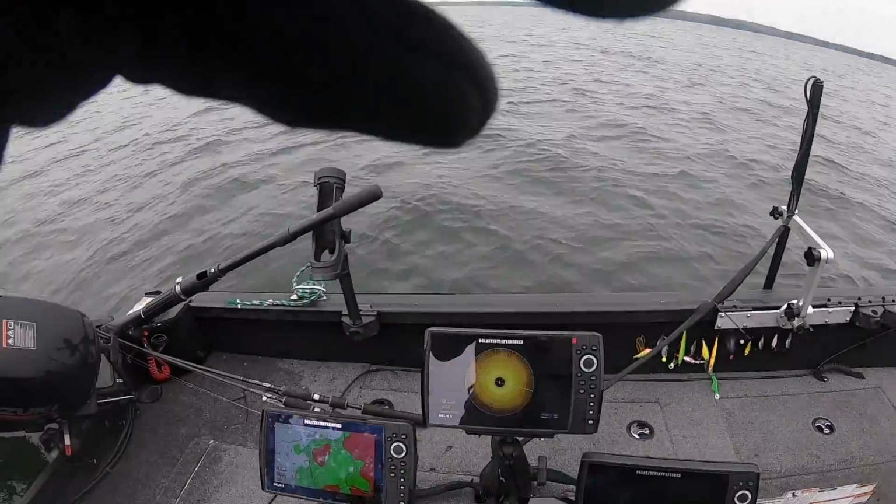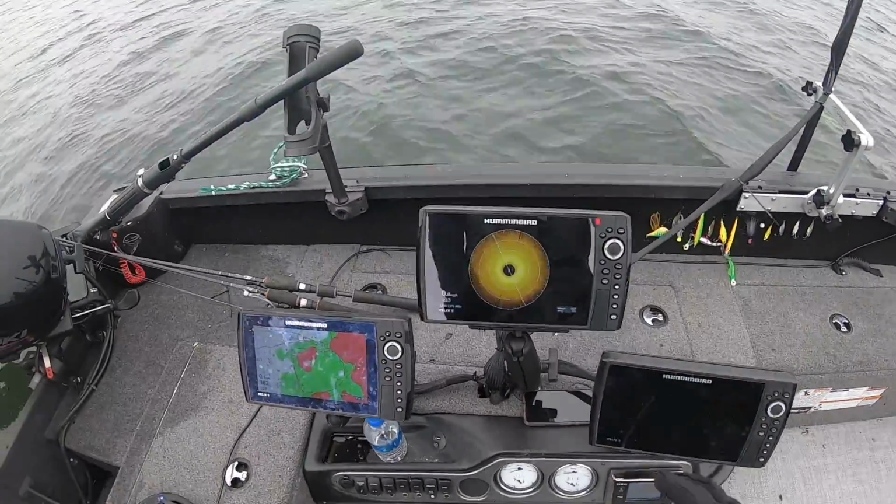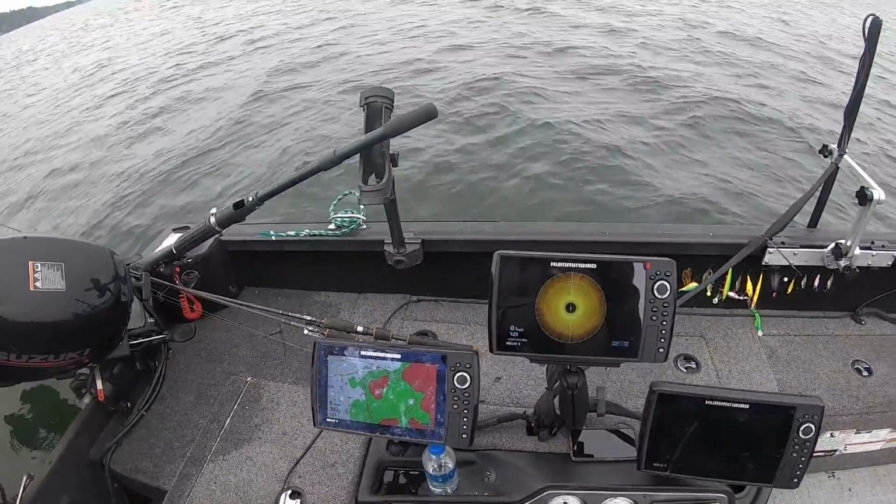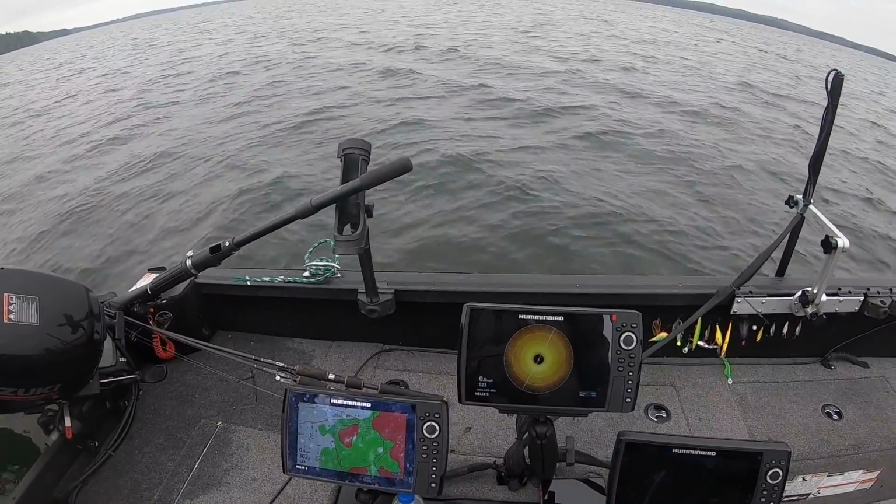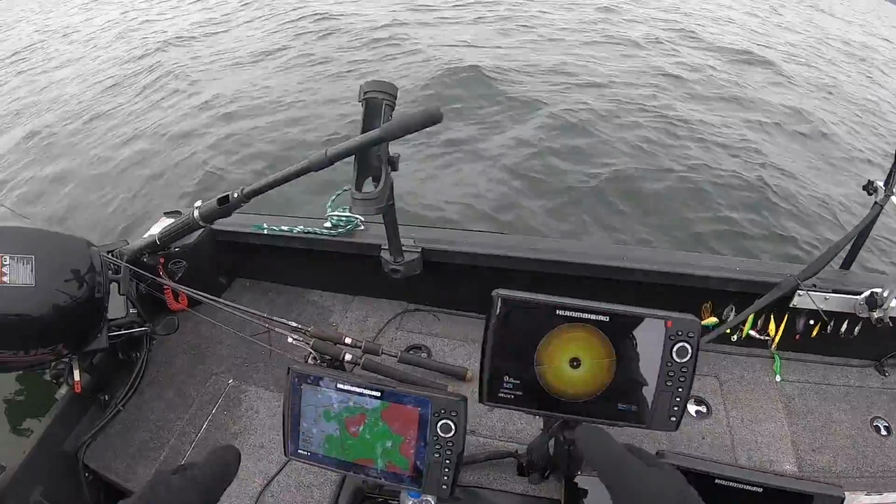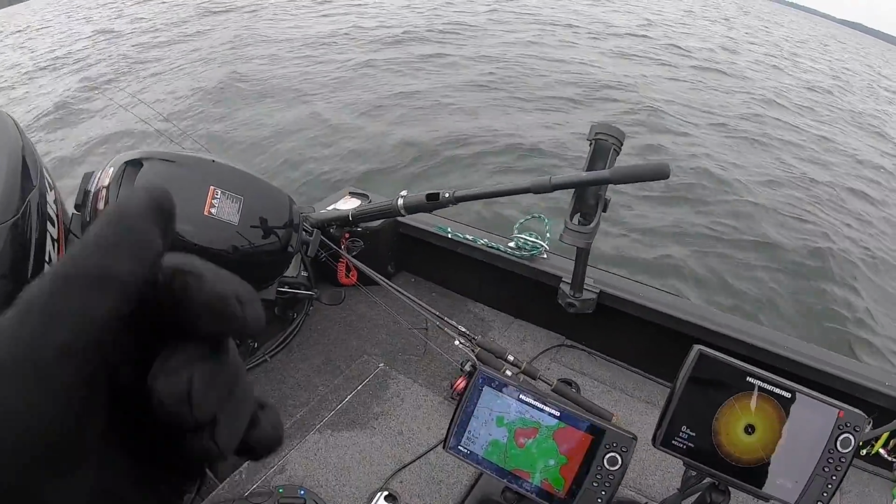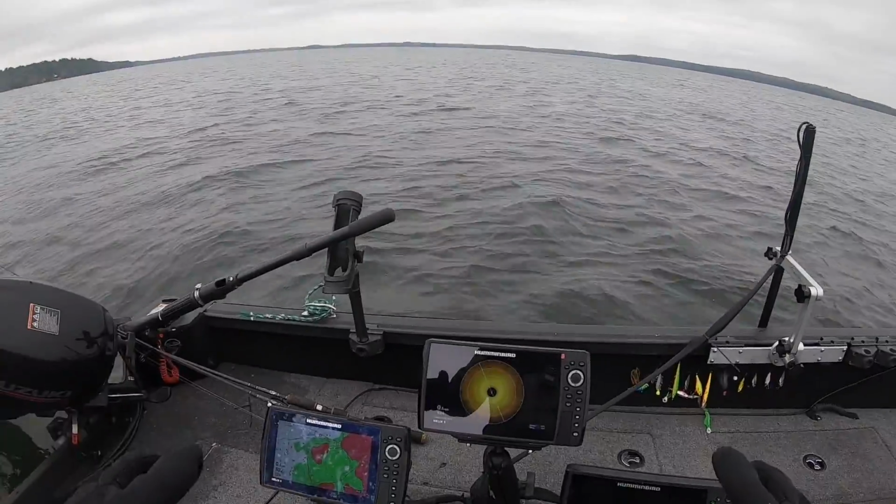Now for my graph setup, for the time being, I added an additional graph just for 360, and I did that mainly so I can do some more videos just focused on that, or just focused on side imaging. So I can have one graph that's devoted for filming the graph, which is something I definitely want to do a lot more. So this is kind of the setup for now.